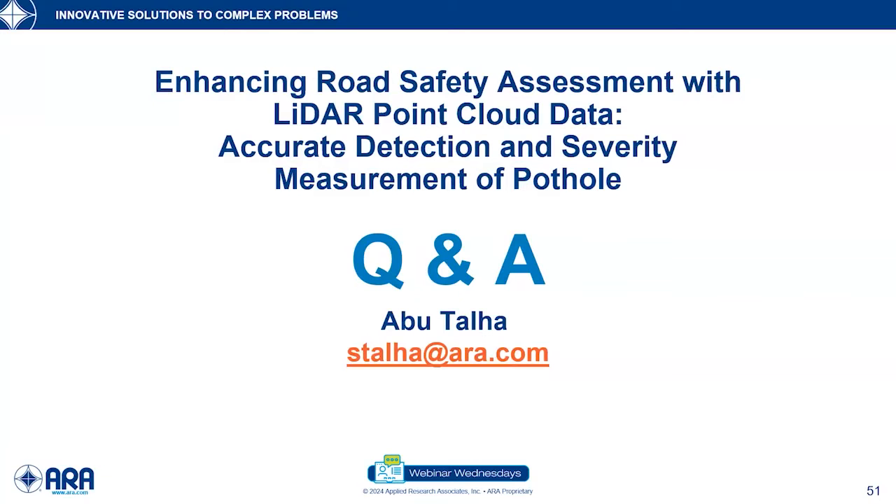Okay, and the next question is somewhat related to the previous one about cracks. Were pavement cracks and joints a major source of false positives? Also, did accuracy differ between concrete and asphalt pavements, or differences in terms of the level of the pavement surface moisture?